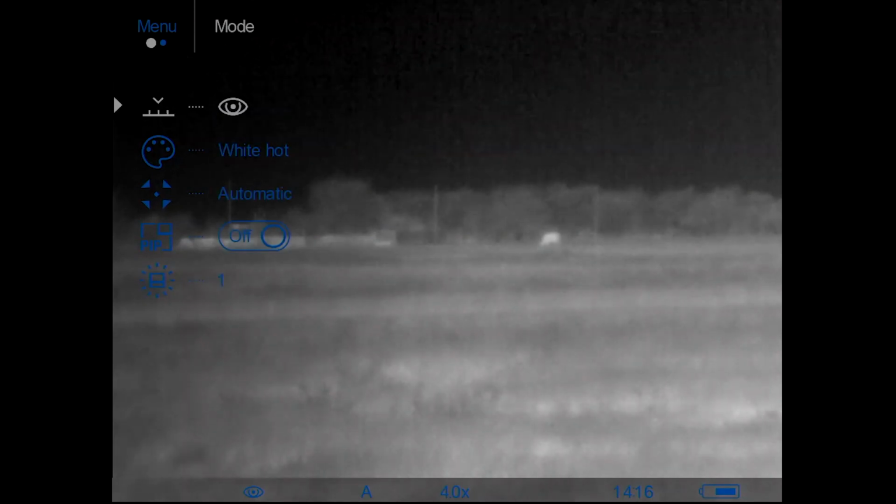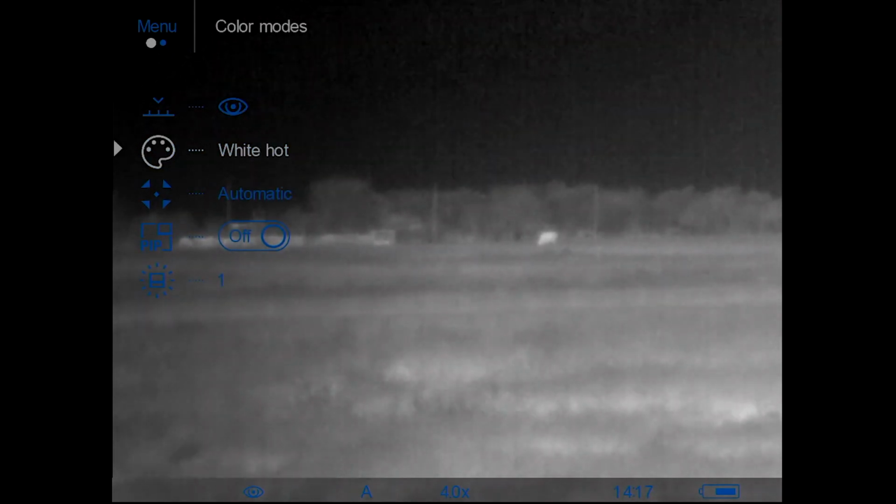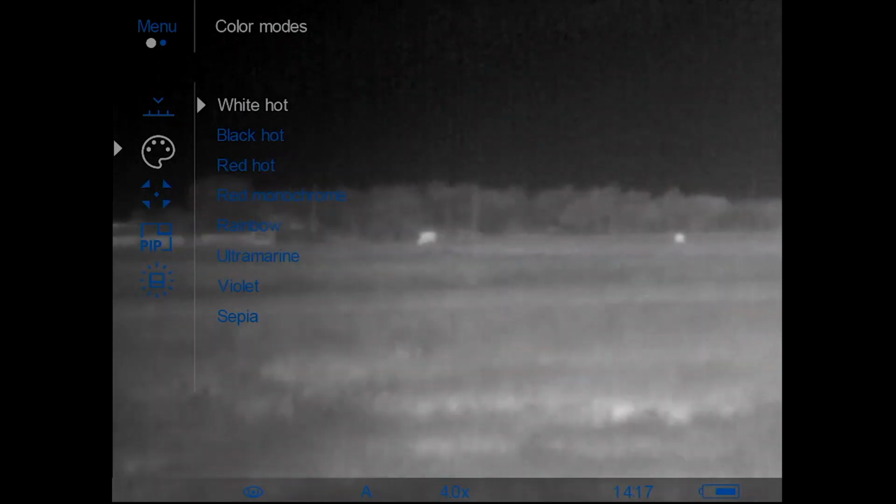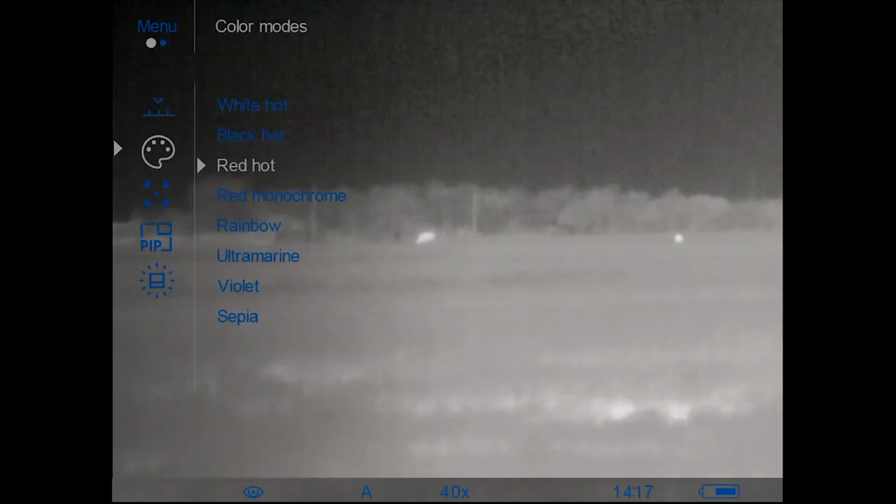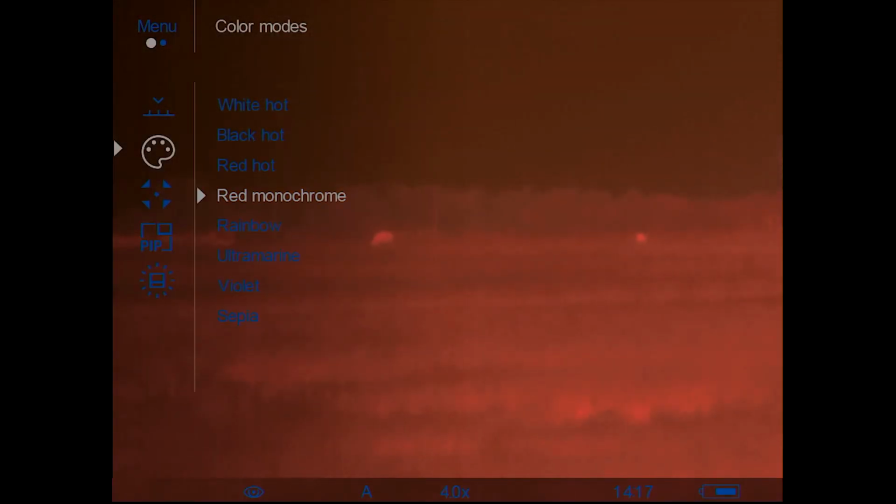You'll probably find your own combination of brightness and contrast based off of if you're hunting in the woods or if you're hunting out in an open field. Now let's go to the color modes. Your main two color modes are white hot and black hot. Red hot can be useful sometimes, but it's not working right now because the objects are too far away.